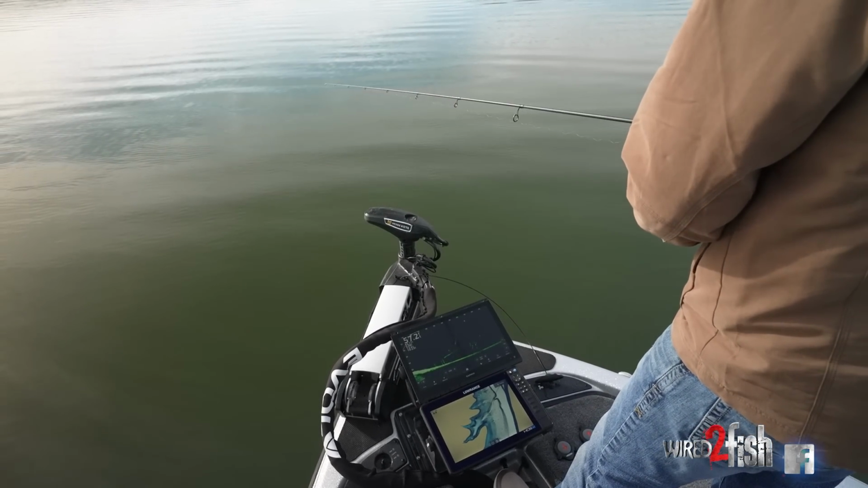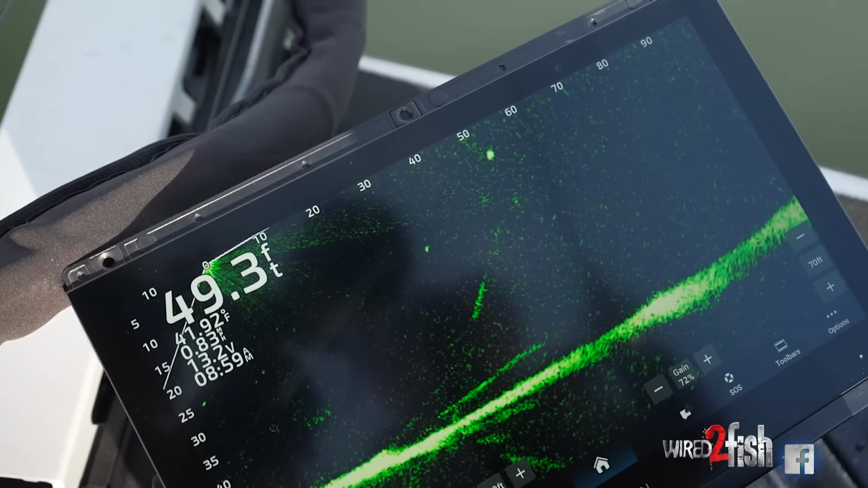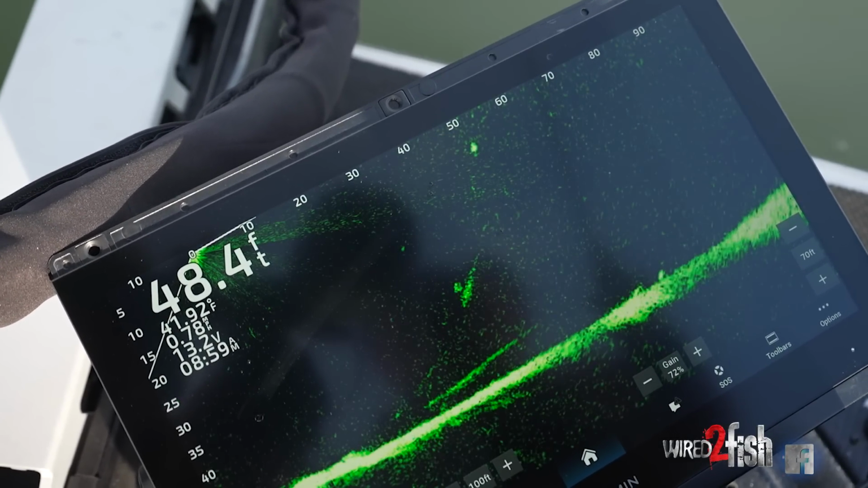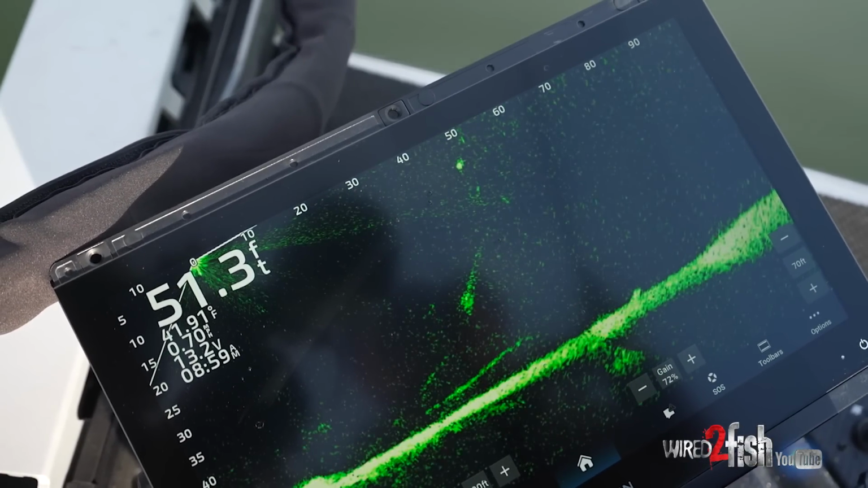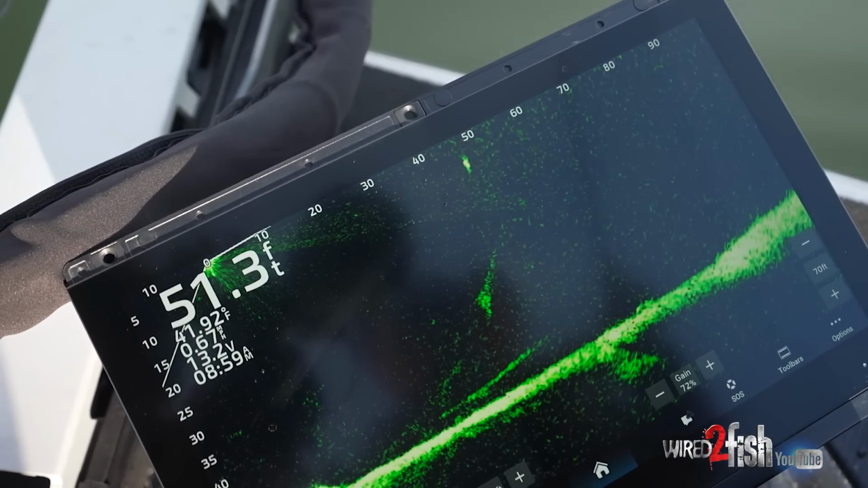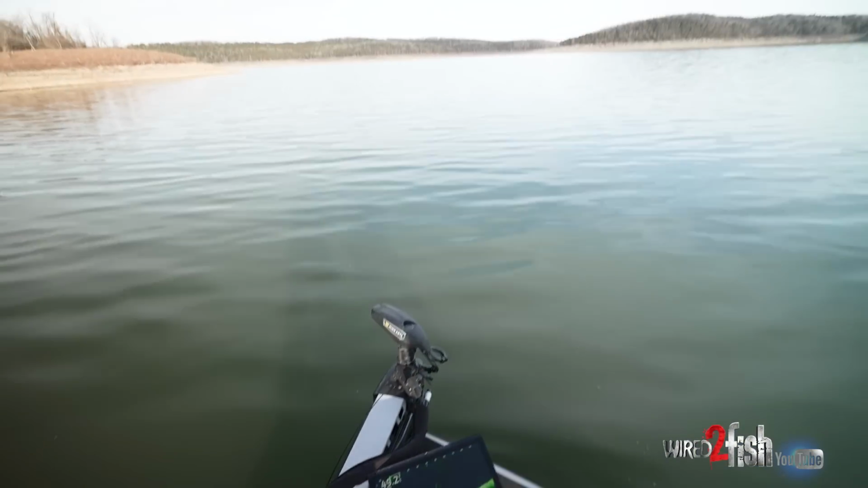I got one swimming right here at us. So I threw my bait just past him. I'm gonna reel it in. Now I'm gonna be right above his head. There's my bait. I got him. Let's see what it is. Oh, it's a nice bass.